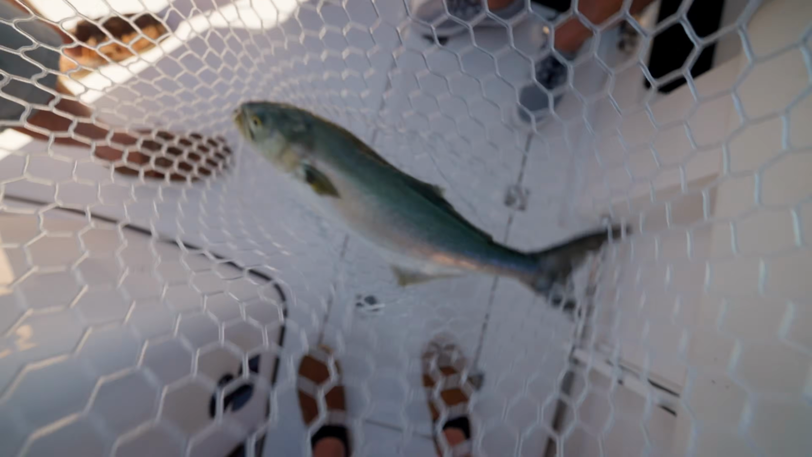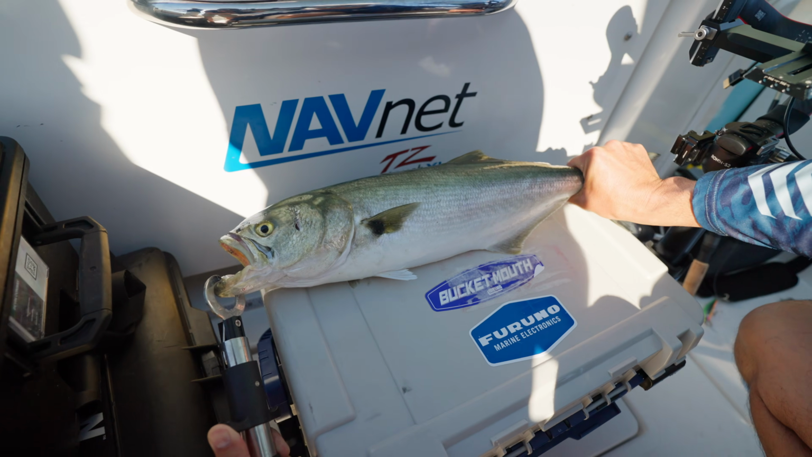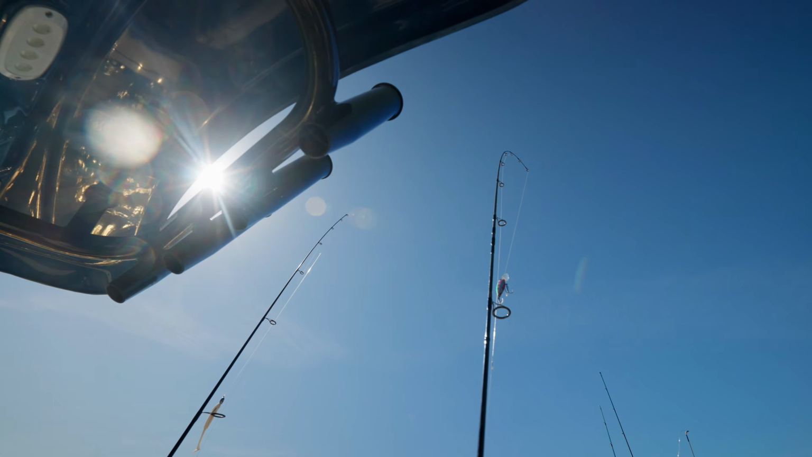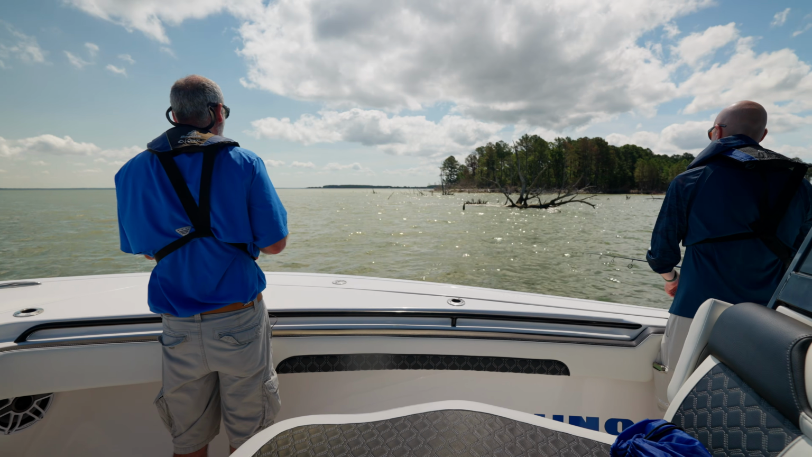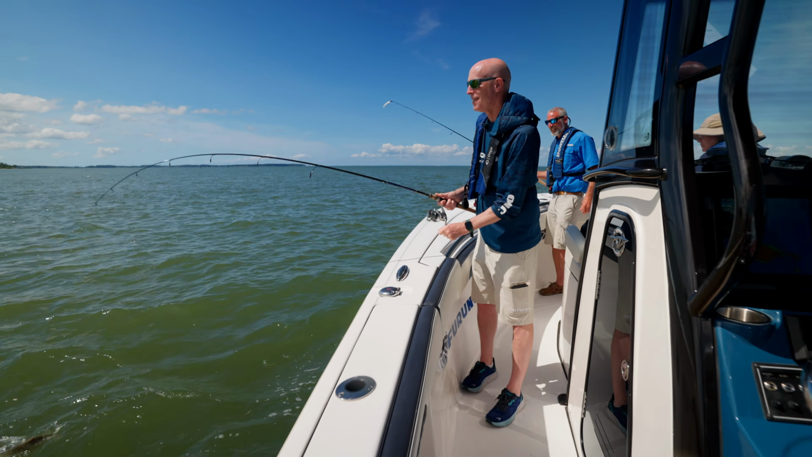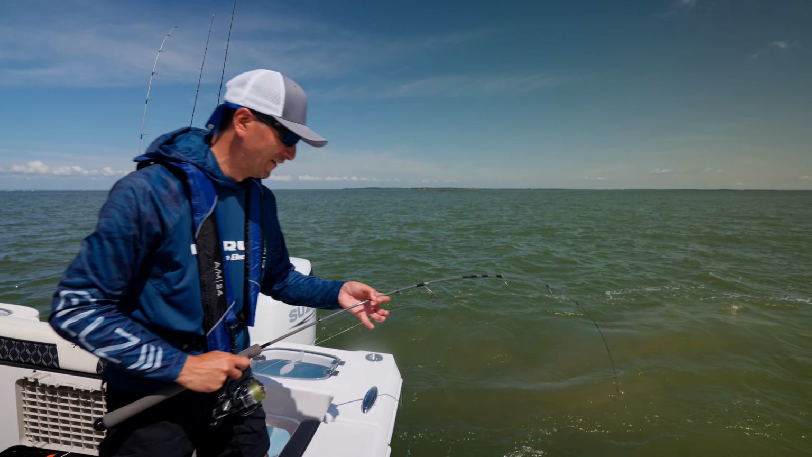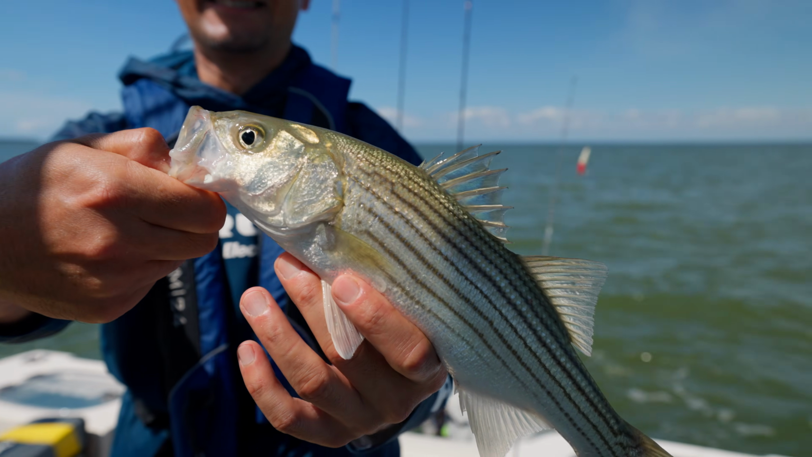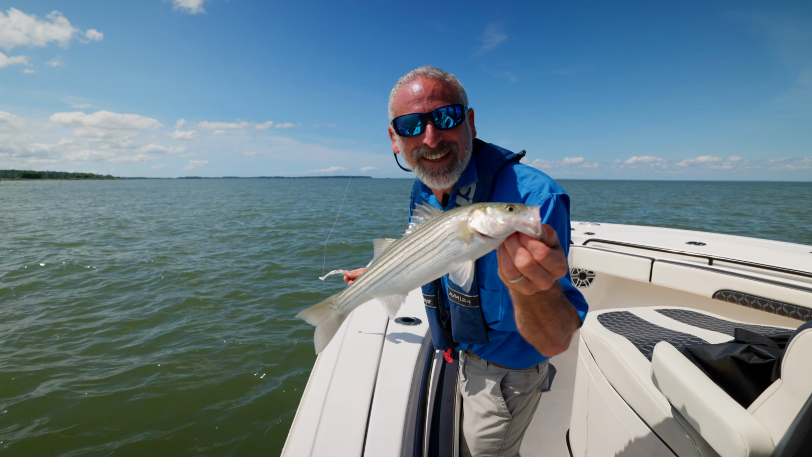There we go, nice blue. Even the little ones are fun to catch.